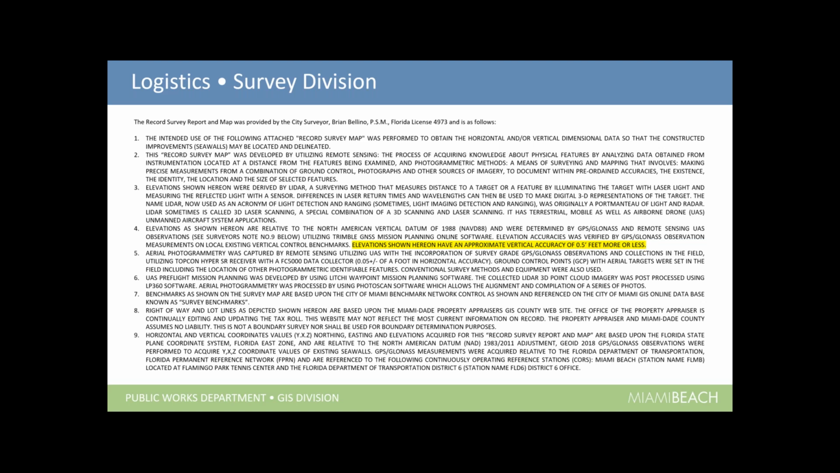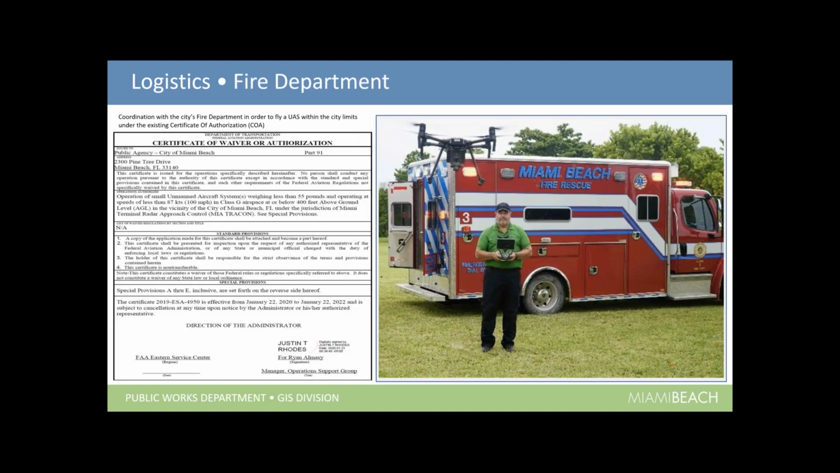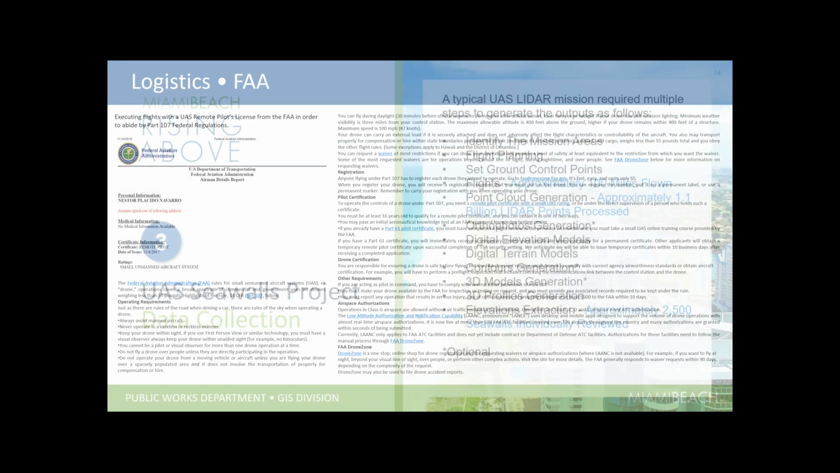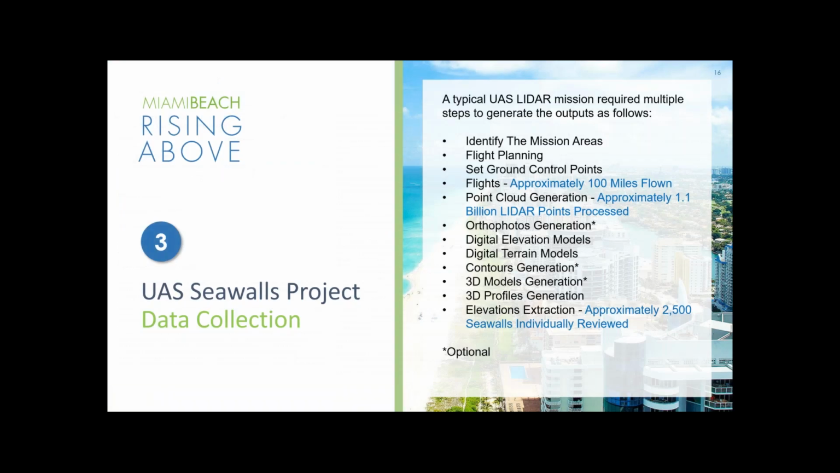So that's everything in a nutshell. If anyone needs information on all the little pieces and parts and accuracy, it's there, and it's also on the GIS site. But let me go ahead and move forward. Again, on the logistics of the fire department, we coordinated to make sure we were flying under the existing COA. We met the FAA regulations with Part 107. And then we moved into the data collection process.